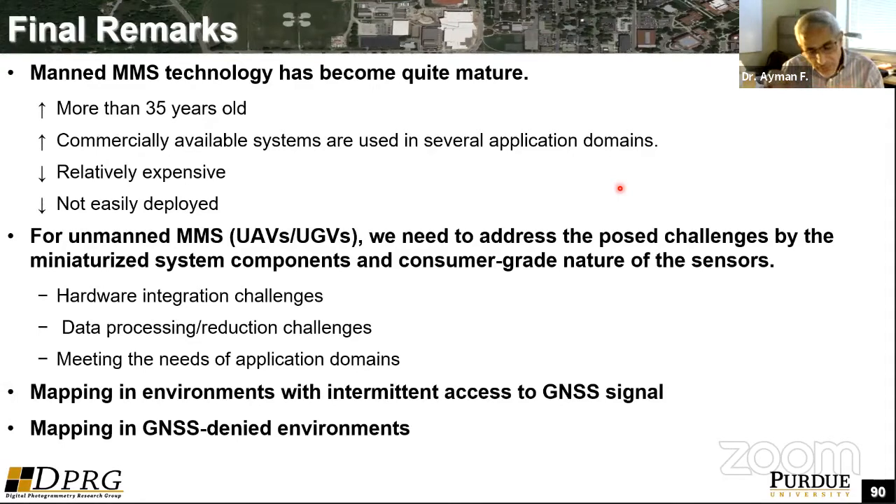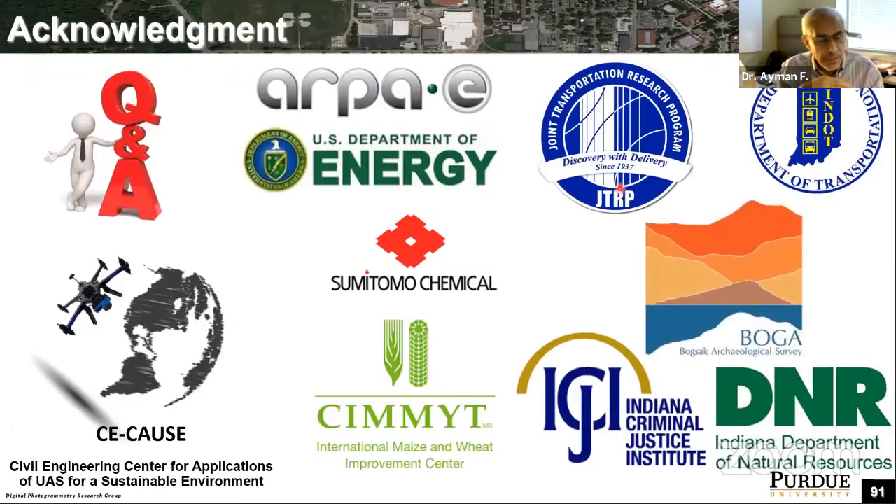System calibration: by having these miniaturized units, you have to worry about the system calibration and the stability of the systems. Again, as I mentioned towards the end, when you get into challenging GNSS environments, whether you have intermittent access or full denial of the signal, you have to really do something to improve the quality of the trajectory to have very good positional accuracy. So thank you for your attention.